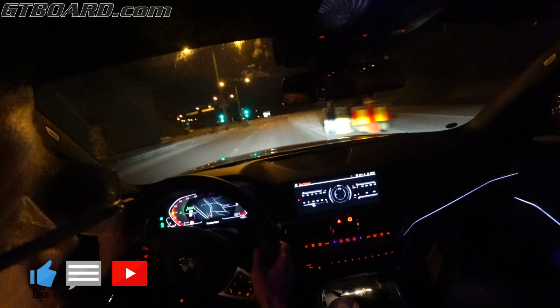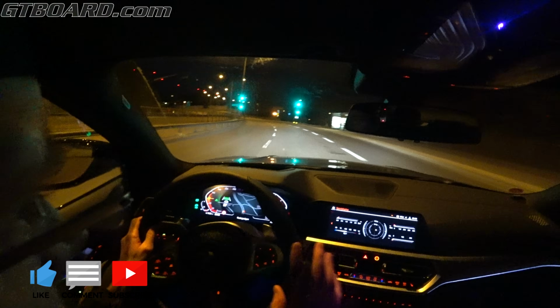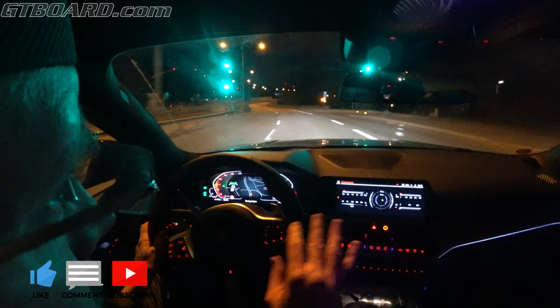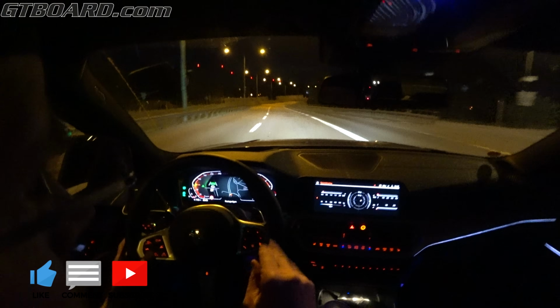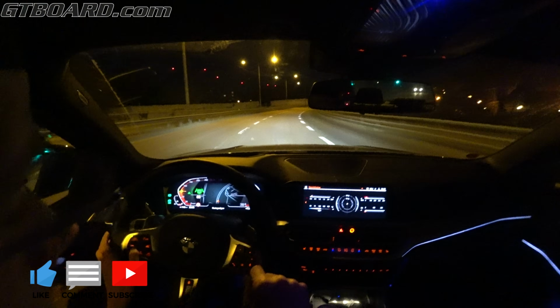But I must say, the people get interested in the car, especially other BMWs and cars in this range, Teslas, whatever. People like the design of it, you can tell, and they kind of admire it.